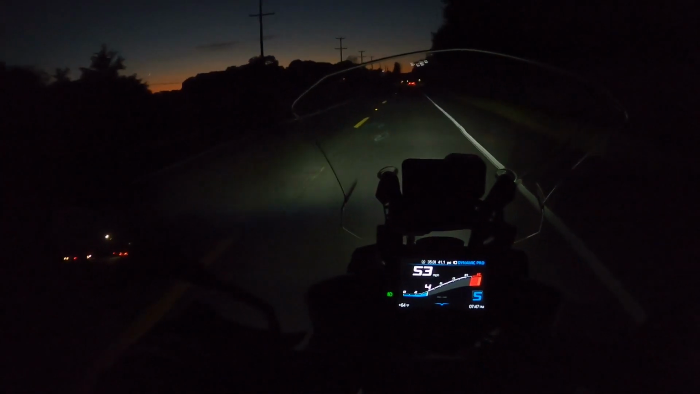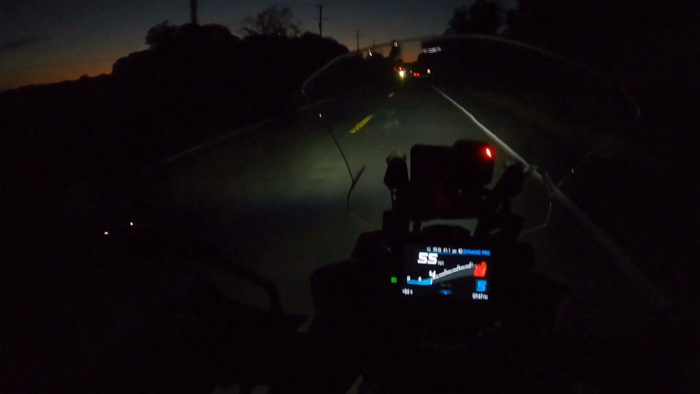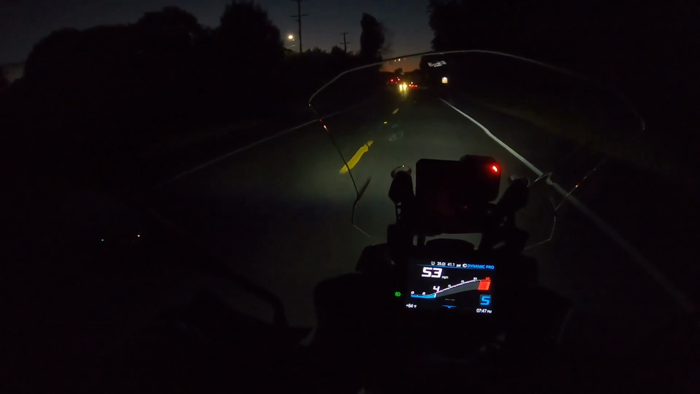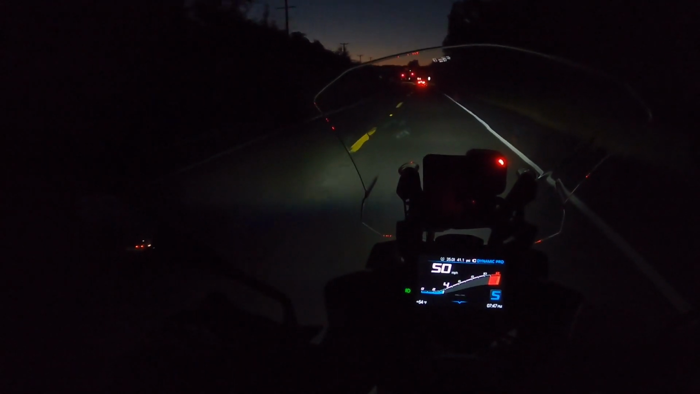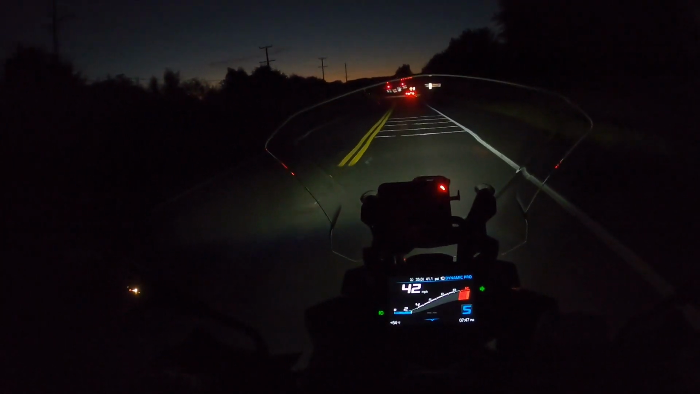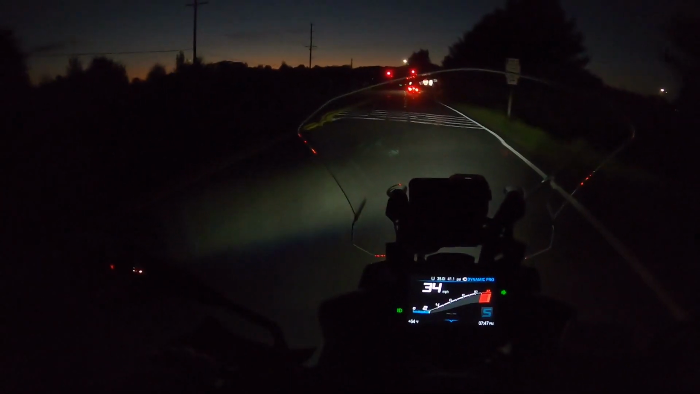For me, whatever the reason, maybe it's the ambient or car lights, it makes my vision worse at night. One of the things that I've picked up on riding at night is that I'll keep an eye on the cars in front of me and see if they're moving in a certain direction to avoid things. When you're following cars at night, you can get a real good sense.